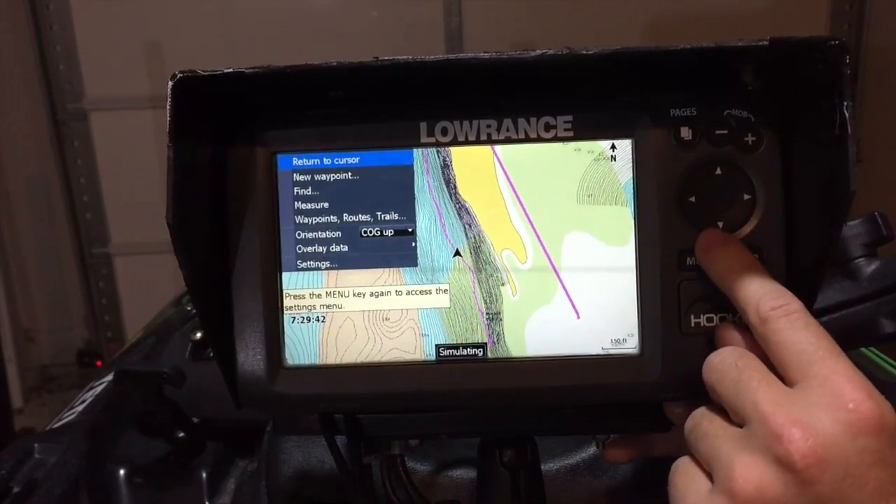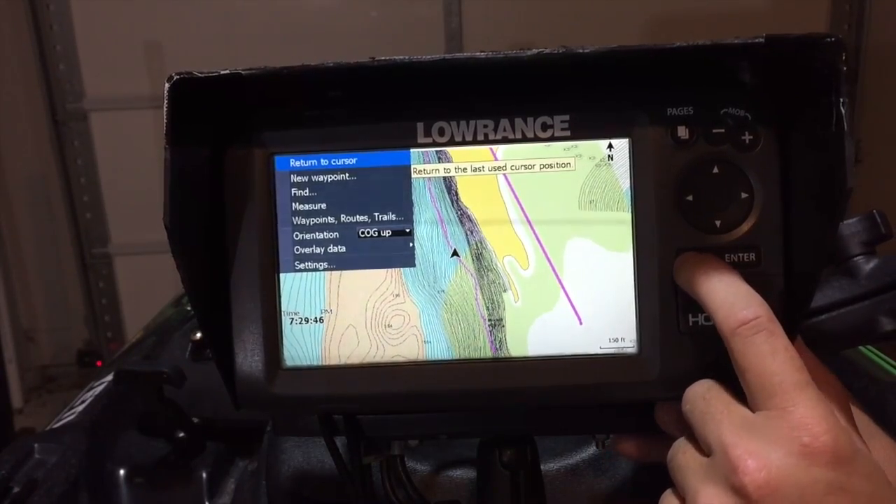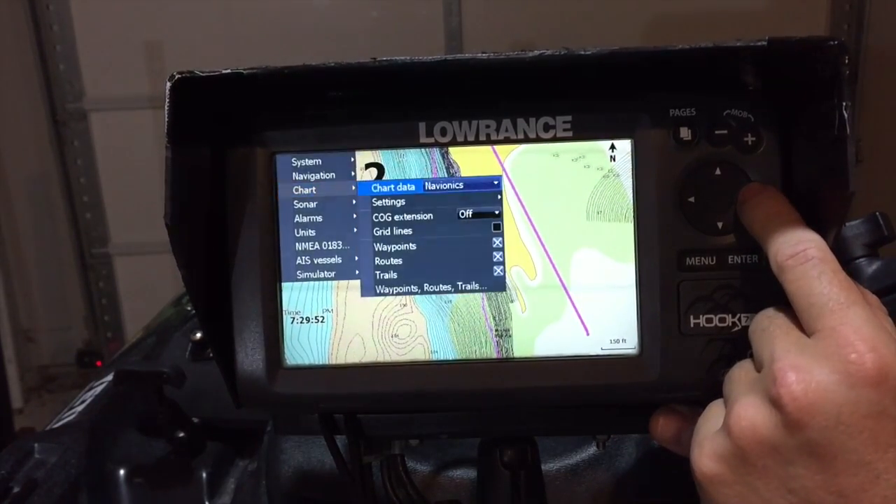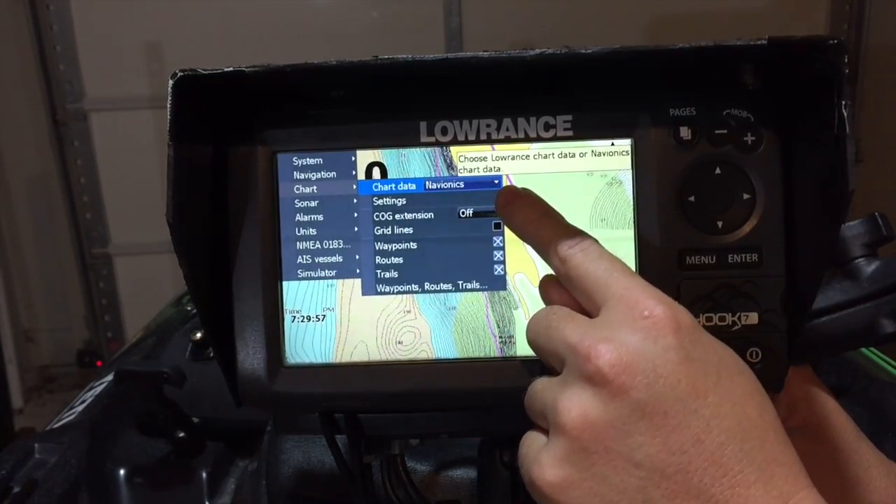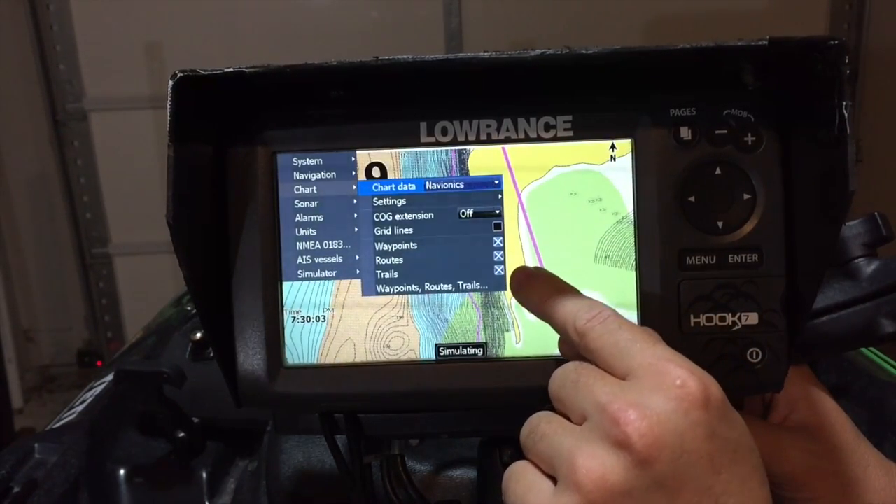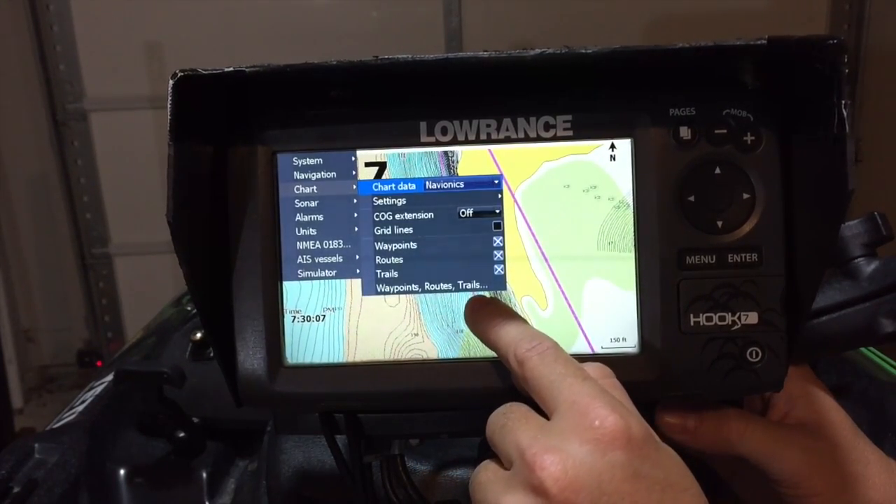And then the last function is my settings. I can hit the menu button again from here, and I can go into greater detail. So under my charts, I'm going to hit the right arrow over. So you can see here my chart data is my Navionics card that's loaded. And again, it gives you a couple more options where my waypoints are turned on, my routes are turned on, my trails are turned on. I can go back into the waypoint routes and trails menu from here.